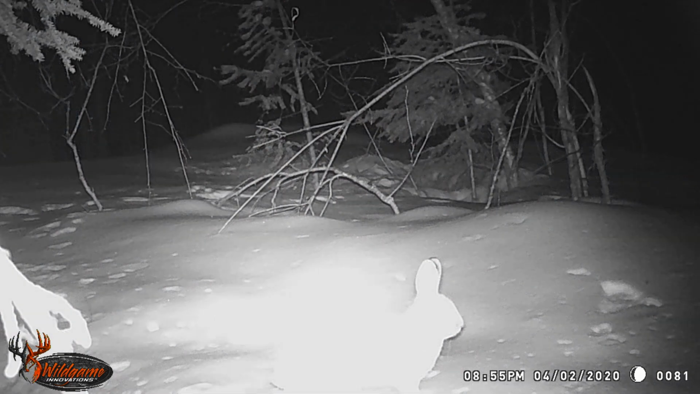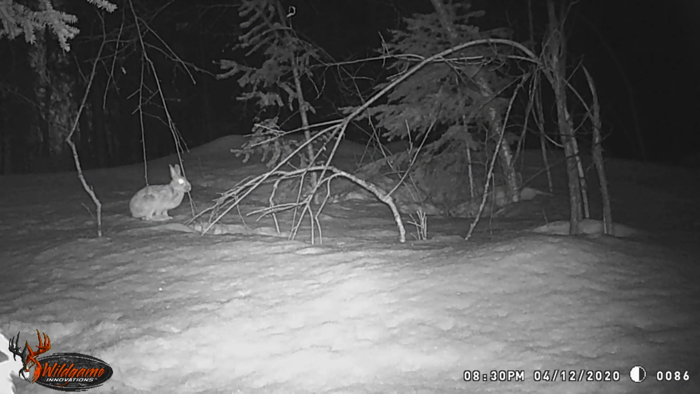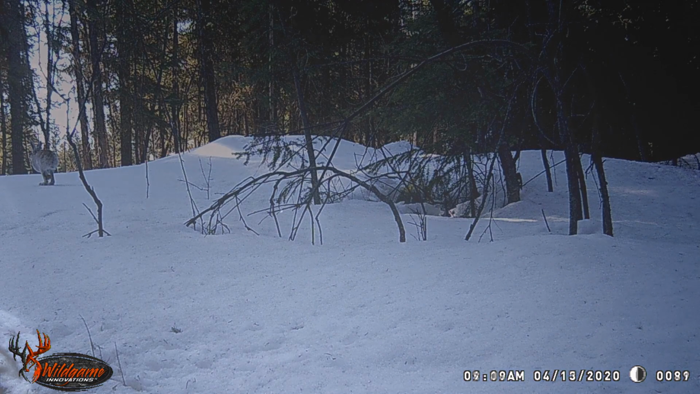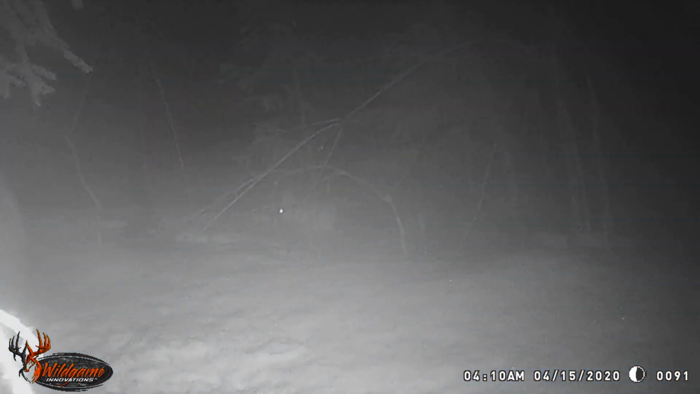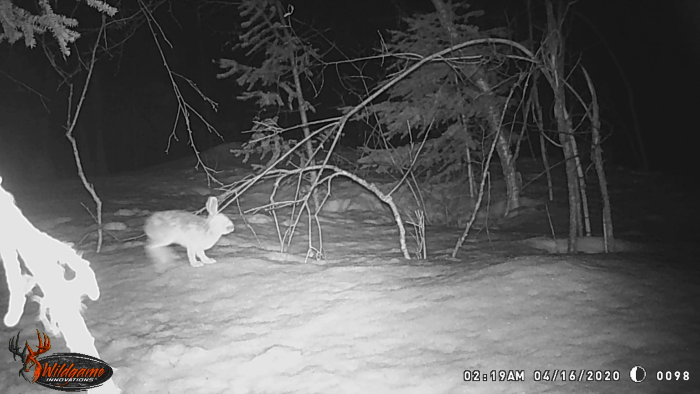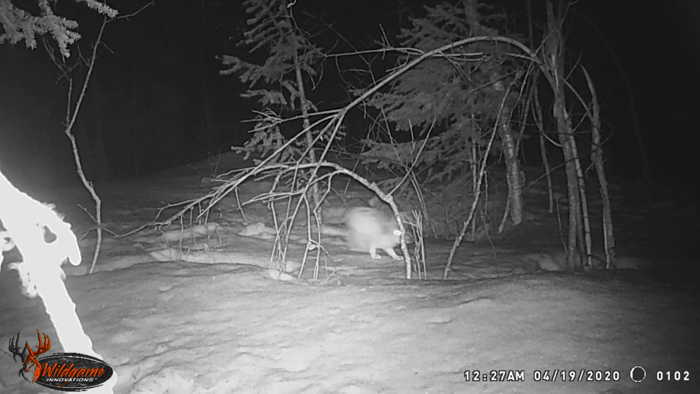Now back to a little bit on this camera here. I picked this up at Canadian Tire last year, and I've been pretty happy with it. It doesn't have all the qualities of some of the more expensive cameras, but for what I'm using it for, it's great. It doesn't have a display, so I have to take it out, put it into my computer, or I have another camera up there, which you'll be seeing on a future video that I just set up. We did review that one earlier this year, but that one has a display, which I was able to take the card out of the Wild Game Innovations camera and use it just to view the pictures.